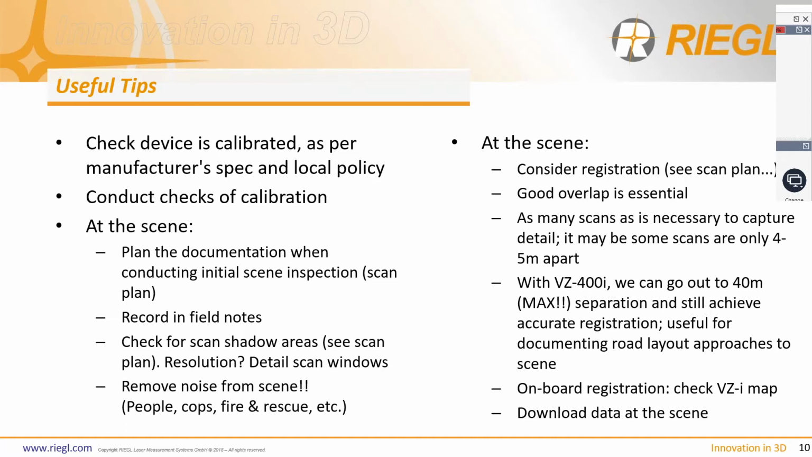While scanning and conducting onboard registration, we have the VZI map available, so we can check that the scan coverage is up to date. And then finally, we would download the data at the scene. We recommend that the data is recorded directly onto the hard drive in the scanner. And this offers us a couple of advantages. First of all, it's the closest point of recording. It is the most reliable and robust method of recording the scan data.